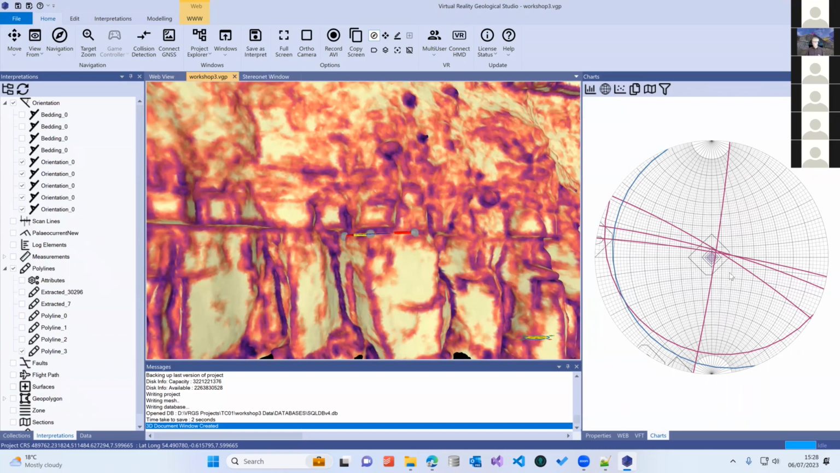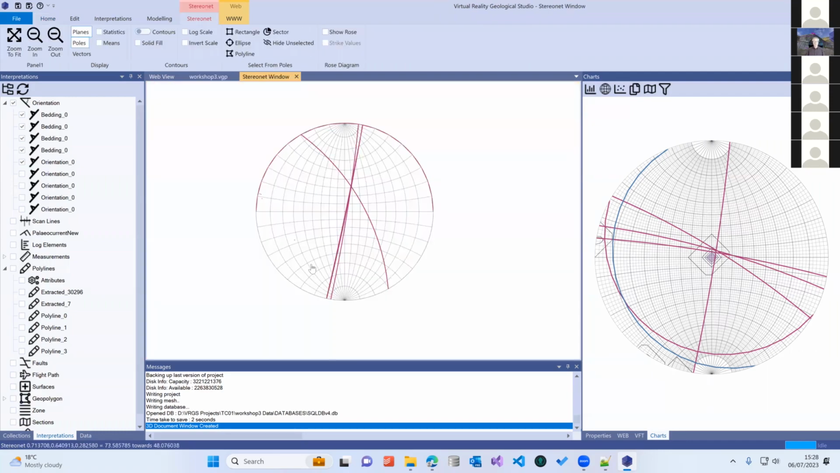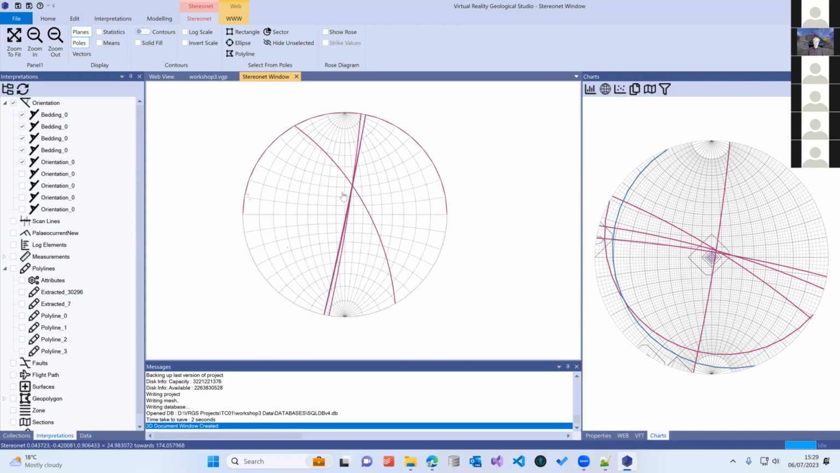So they have slightly different functionalities. This is really for real-time viewing of what's going on with your data. And then this is when we're trying to do some more complicated analysis. So we can even do things on this such as include orientation data from the point clouds and from the meshes. And that's something that I'd go into in a future workshop on structural mapping and doing structural analysis with VRGS.